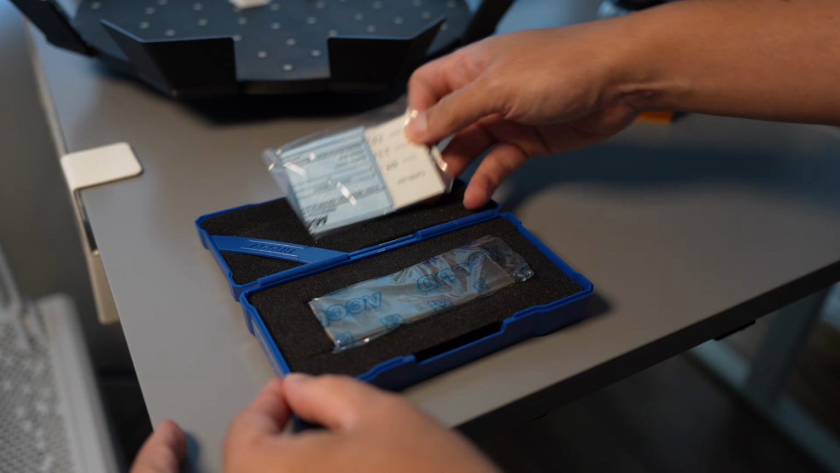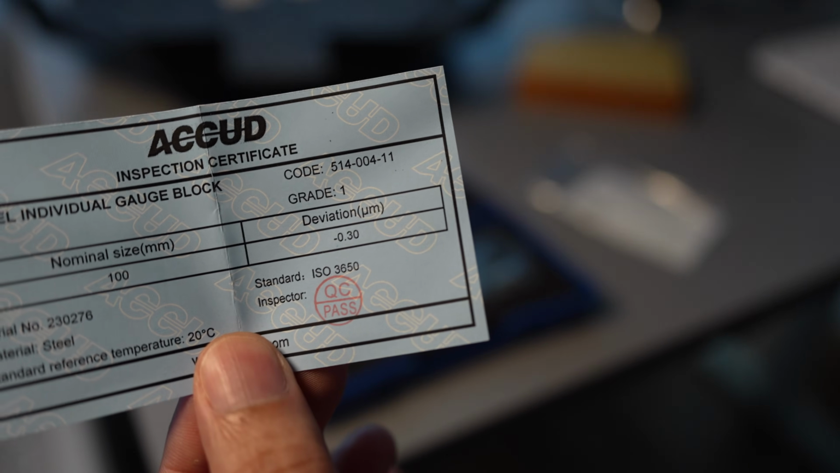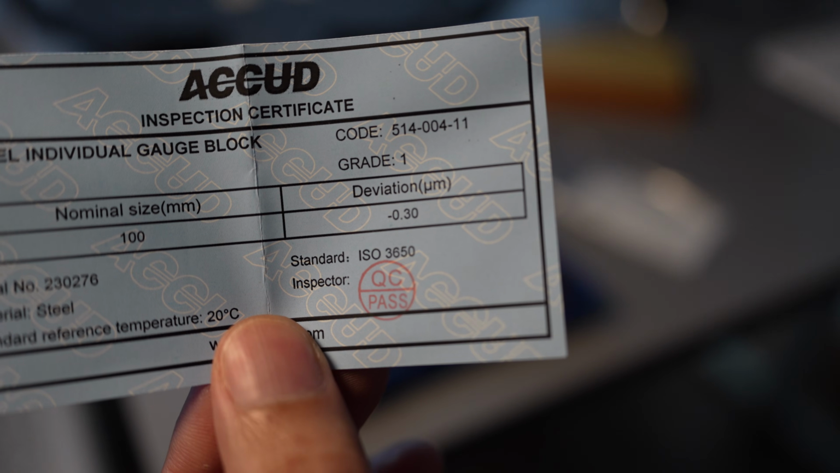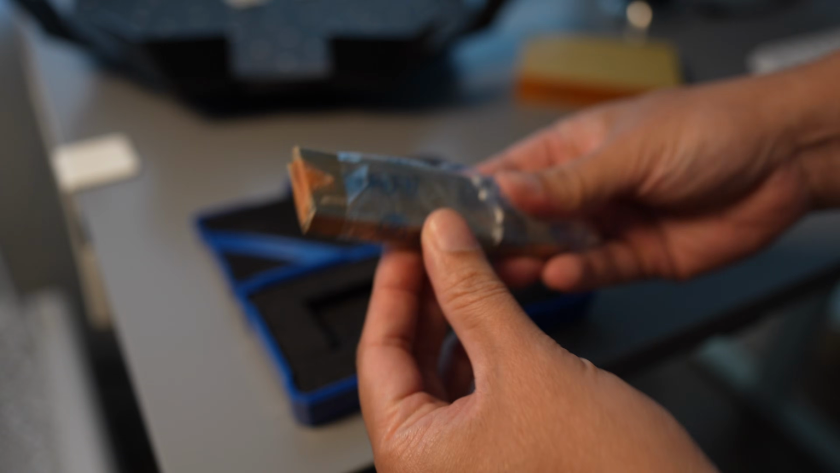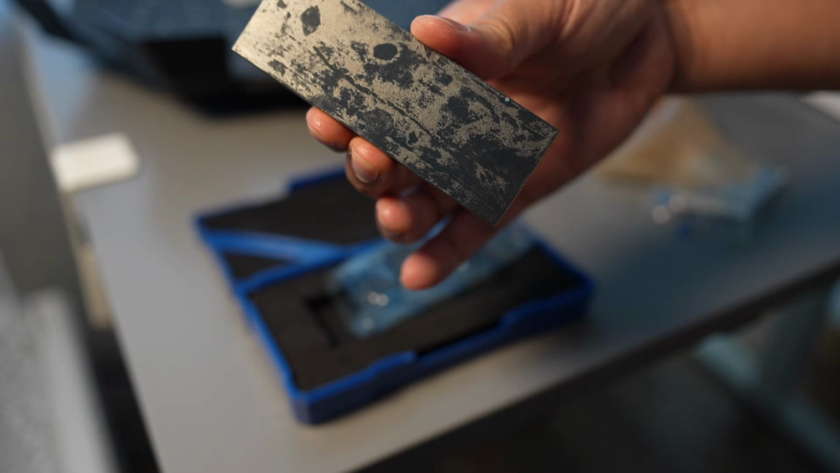This is a class 1 gauge block, 100 millimeters long. It has an accuracy error of minus 0.3 micron. It is made from steel and coated with oil, so it has to be degreased before use.